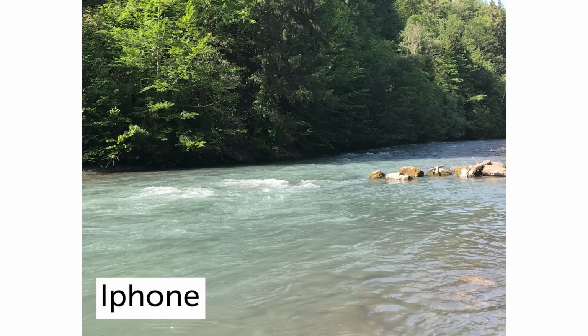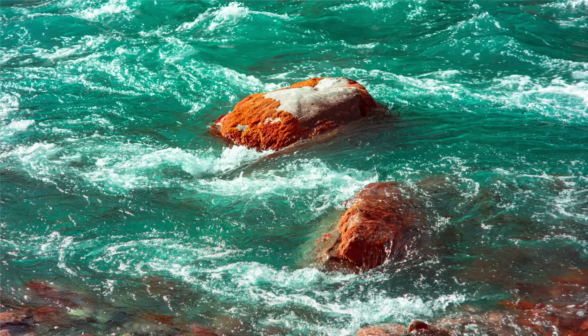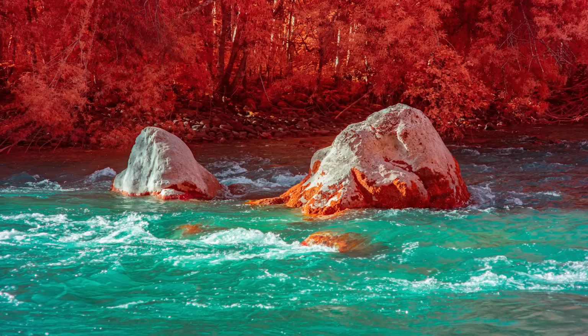With a normal camera, rivers can look milky, but once in infrared, the colors are just incredible. The contrast between the red moss and the jade water is stunning. When I was shooting details with my 85mm lens, I was hypnotized by the crazy color differences between reality and what I had in my viewfinder.